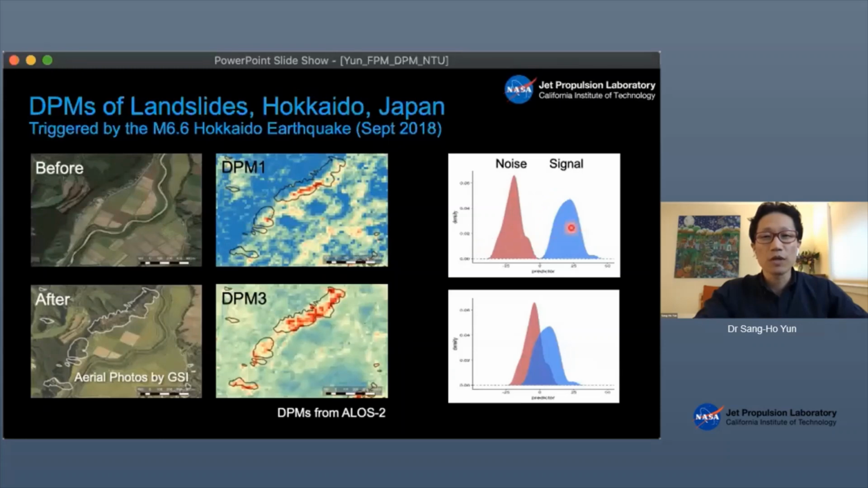Ideally, you want them to be completely separate so that you can easily select a threshold here and get the job done. But in reality, this is almost always not the case. Their pixel value distributions overlap each other, sometimes too much. But trying to separate them as much as possible is what we did going from DPM1 to DPM3, so that a certain threshold distinguishes the two effectively.